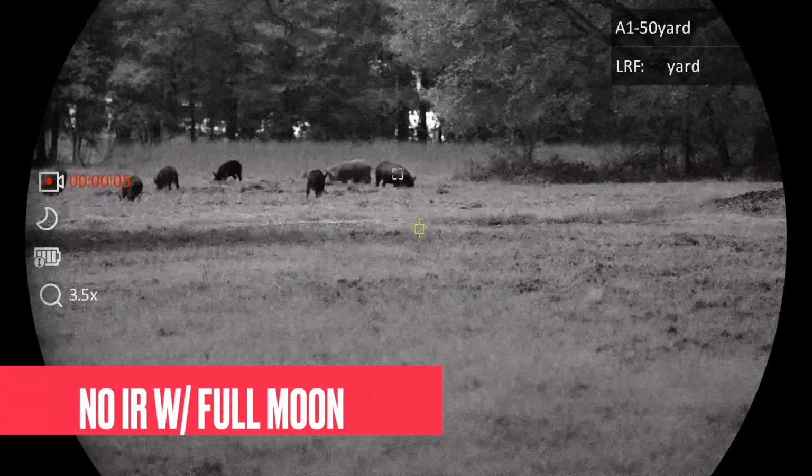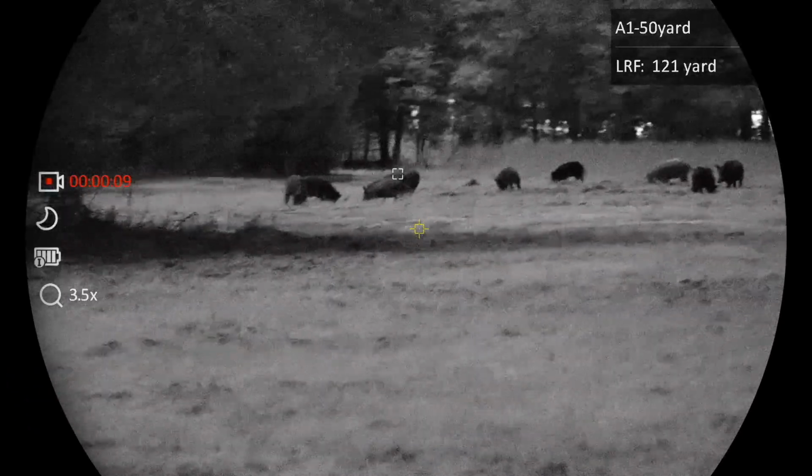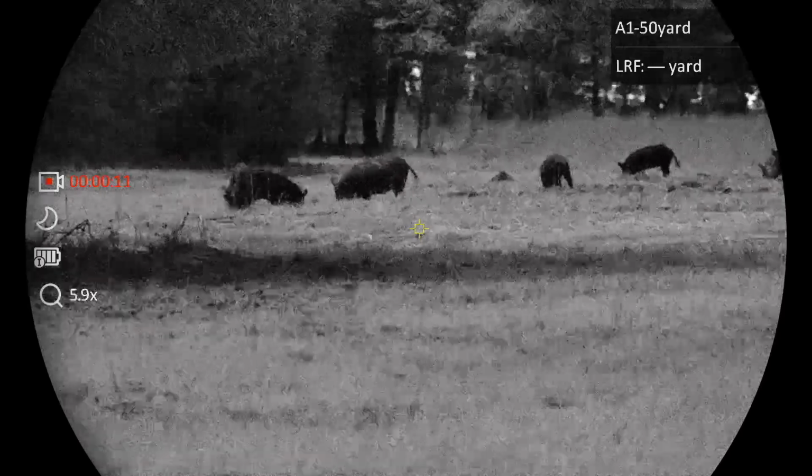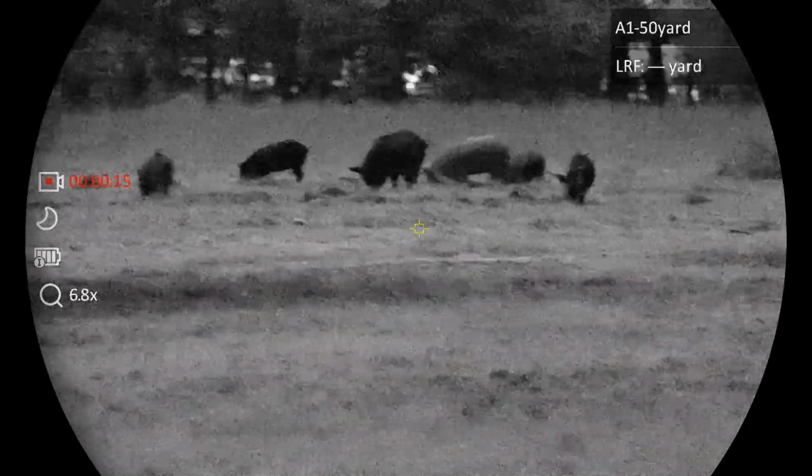The positive: the picture image on it is fantastic, day or night. There were certain situations where there was a very bright moon that I could actually use this optic without an IR light at all. In some of the videos, I had hogs at 130 yards with no IR light turned on, and I could still see them very, very well. So this scope in low light conditions may be one of the best night vision scopes I've seen.